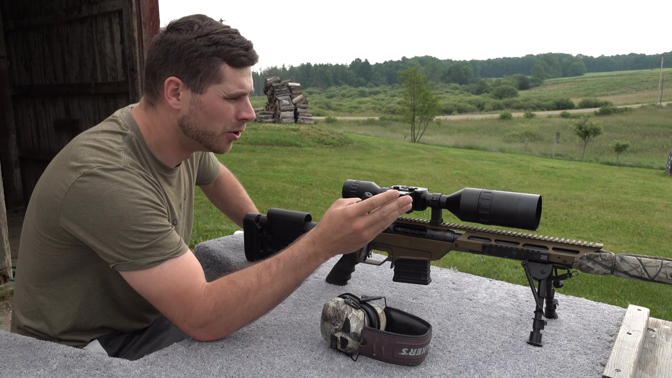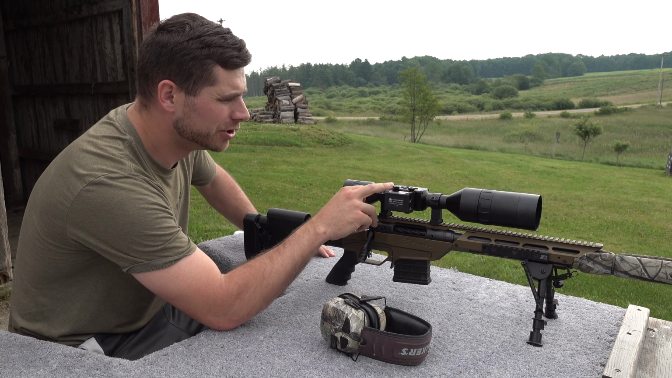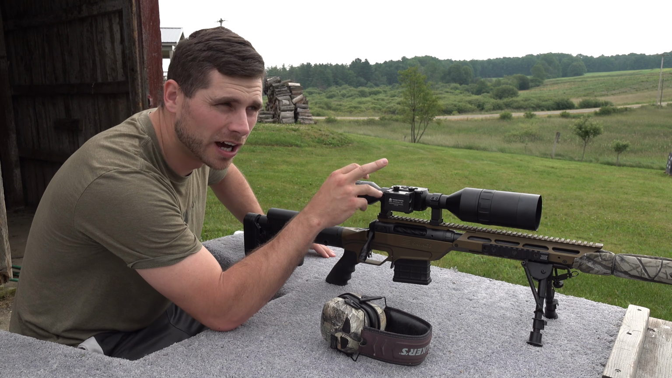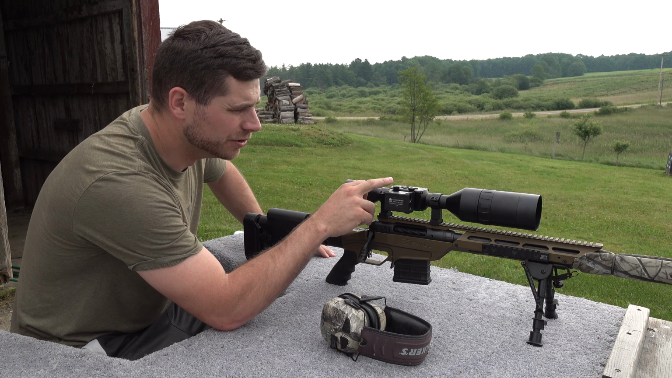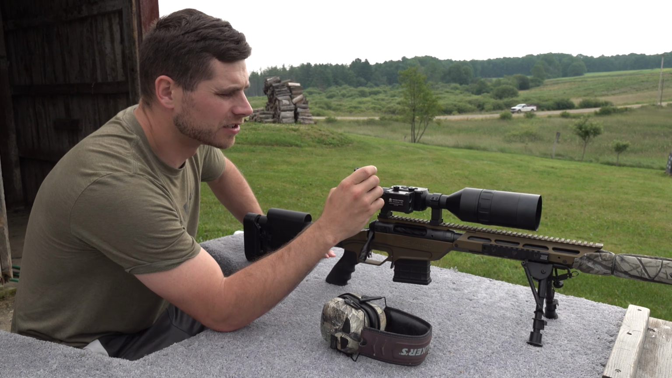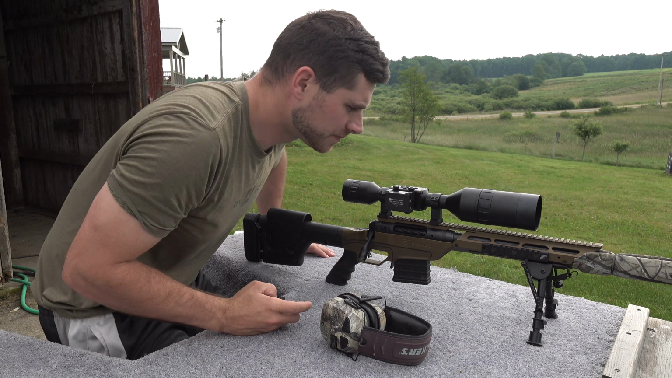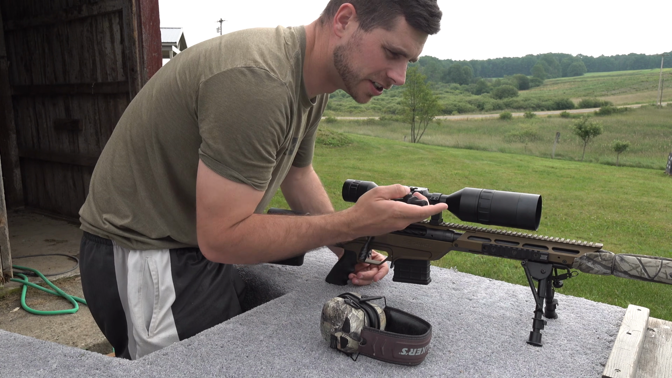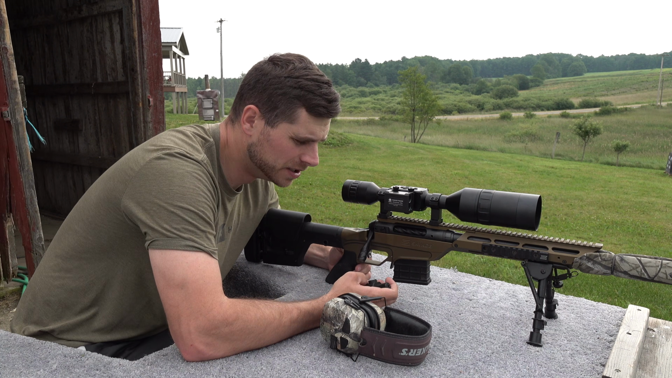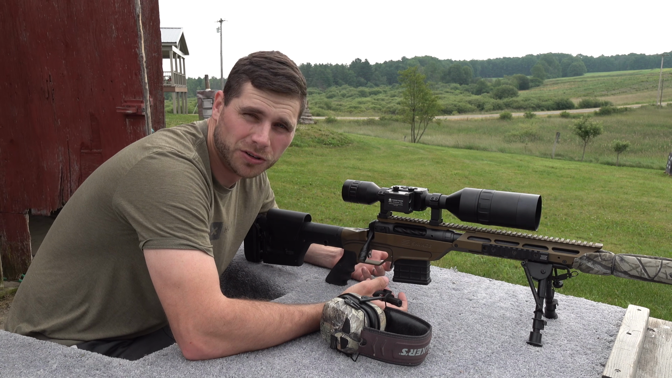I should be able to take 1 shot and then manipulate the crosshairs right onto that round where it impacted the target using the technology in this scope. So let's go ahead and get this laser set up on the end, and then we should be able to move the crosshairs to the laser, take the shot, and that should get us really close to 0. And we should be zeroed in 2 shots.